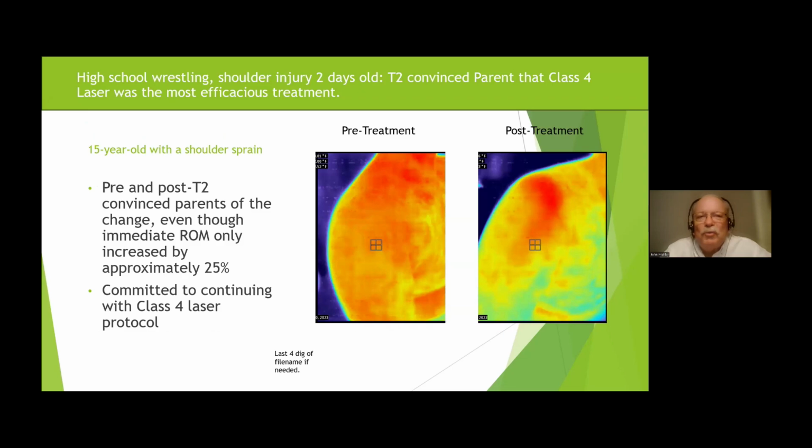Now, this was a high school wrestler. He had a shoulder injury over the weekend. His dad brought him in because the dad had been lasered on some stuff. We did the class 4 laser on him, even though the immediate range of motion only increased about 20% and he still had some pain, based upon the pre and post treatment T2 picture. The dad said, well, I don't care if he's only 25% better. Look at the reduction in inflammation in the shoulder. Can I get him back in tomorrow? So again, that was the dad saw it and said, oh no, we've got to continue with this. Why? Because he could see the magic. He saw what took place.